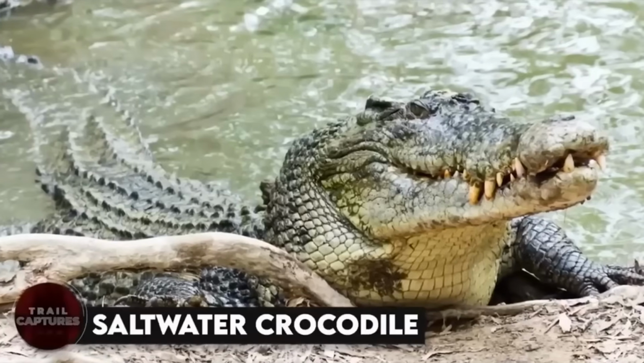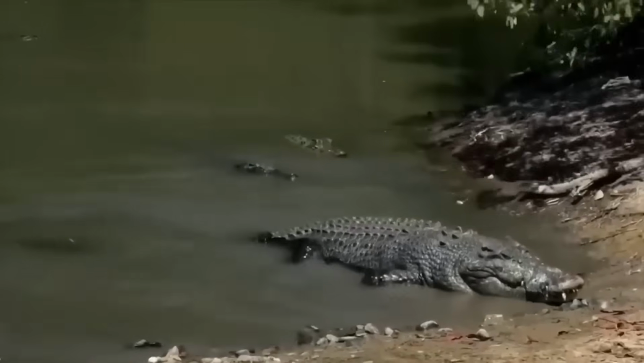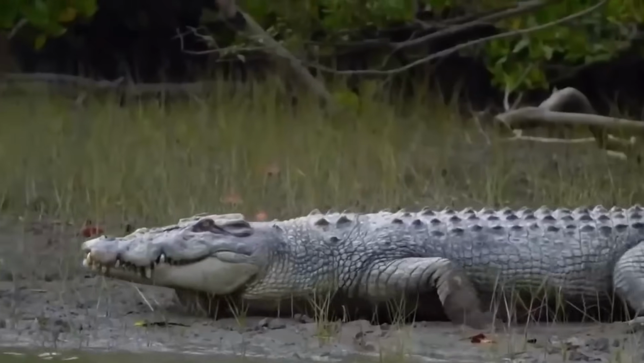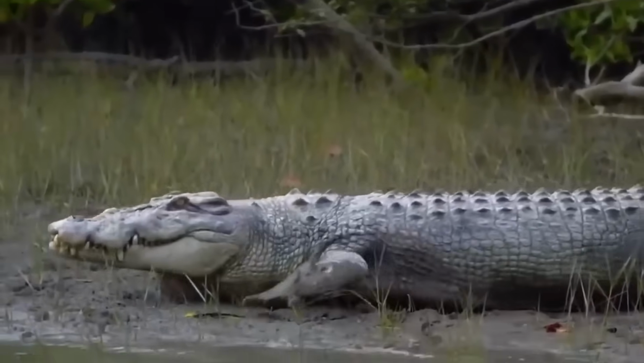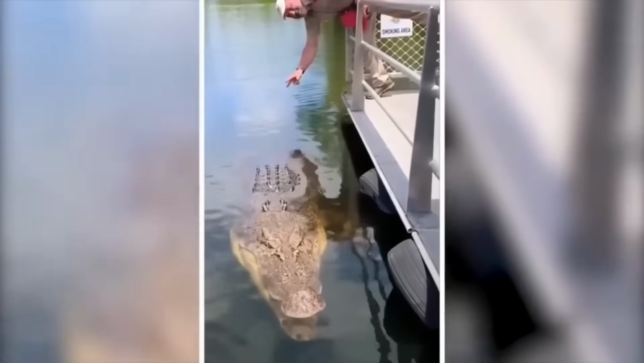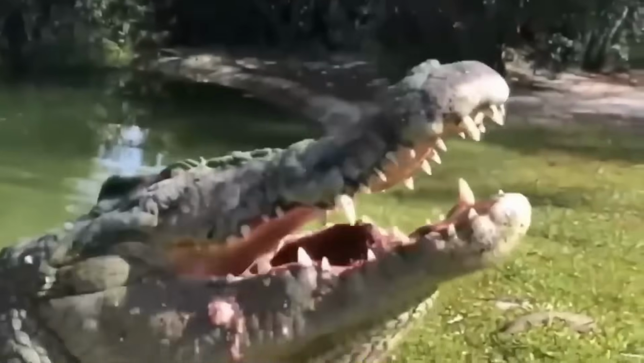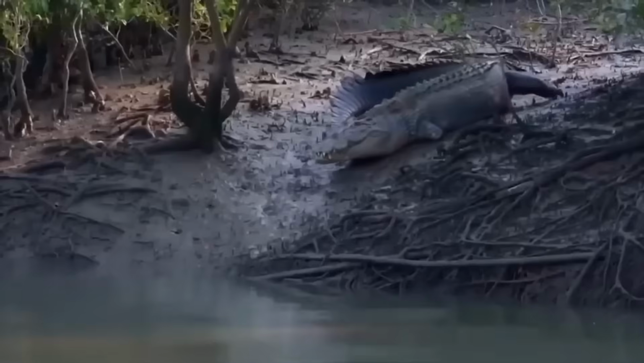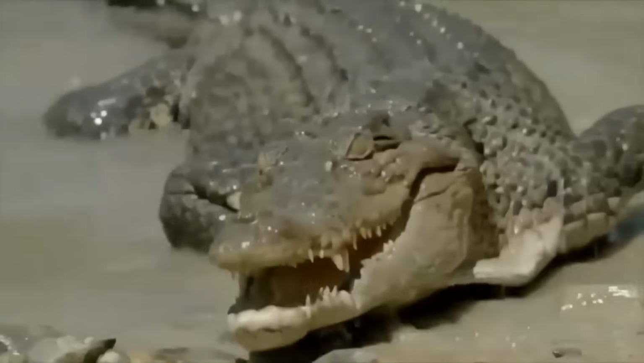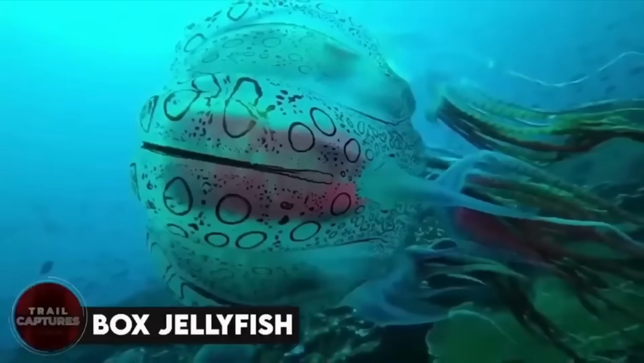Saltwater crocodile. Alright folks, let's talk about one of the most rebel reptiles out there, the saltwater crocodile. This monster can grow up to a whopping 23 feet long and weigh over a ton. I mean, that's like having a car-sized croc swimming around in the water. And let's not forget those jaws. They're so strong they can literally crush bones and even metal. So if you're ever in the presence of a saltwater croc, just remember to keep your distance and give them the respect they deserve. Box jellyfish.